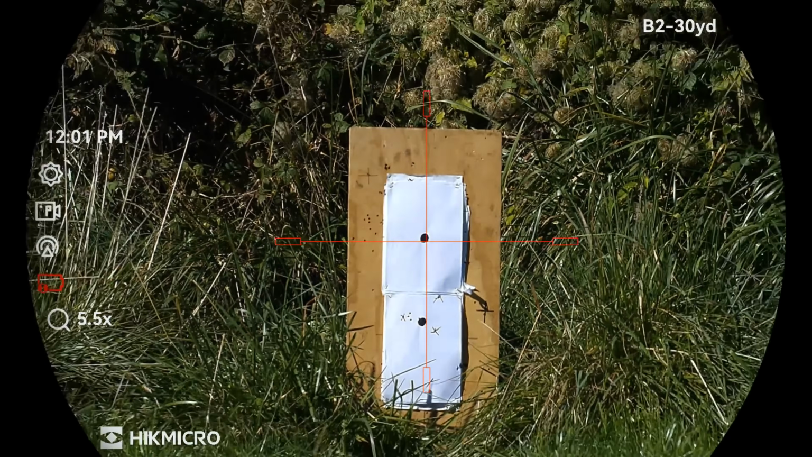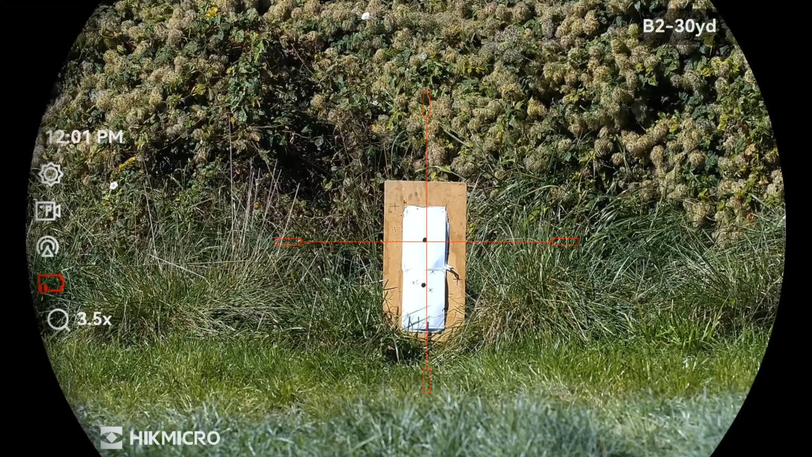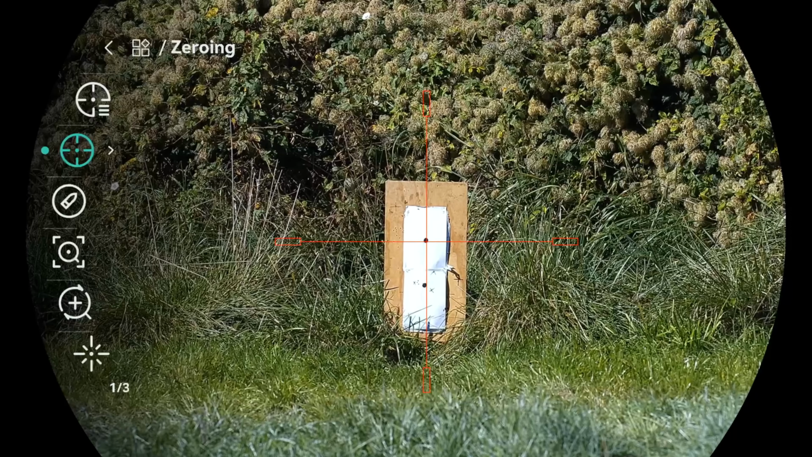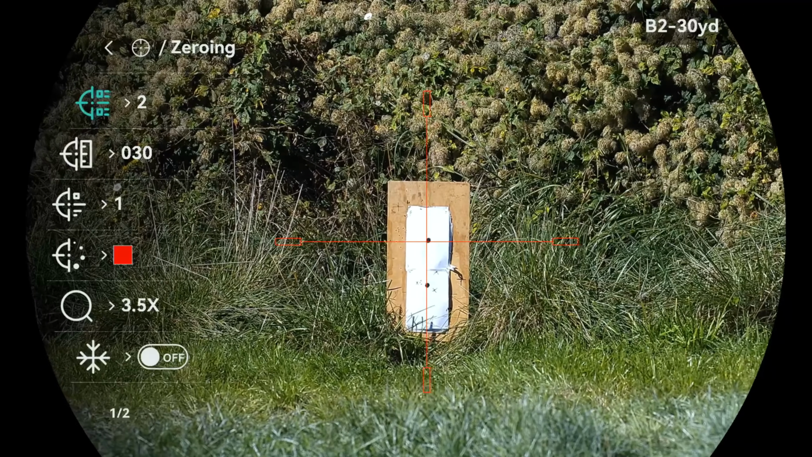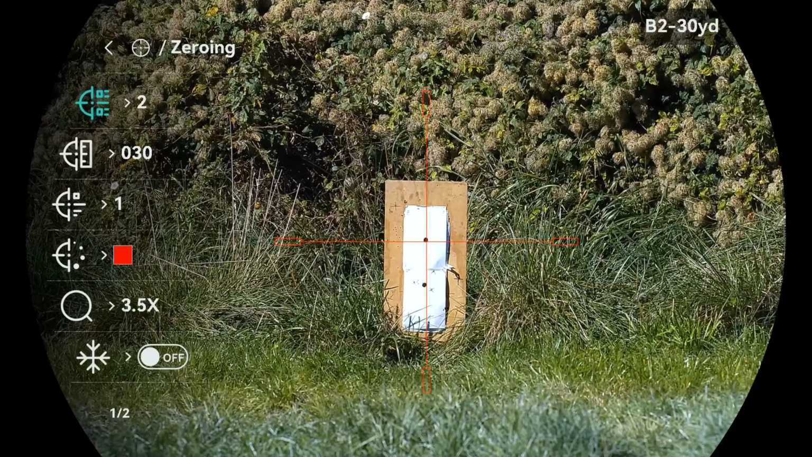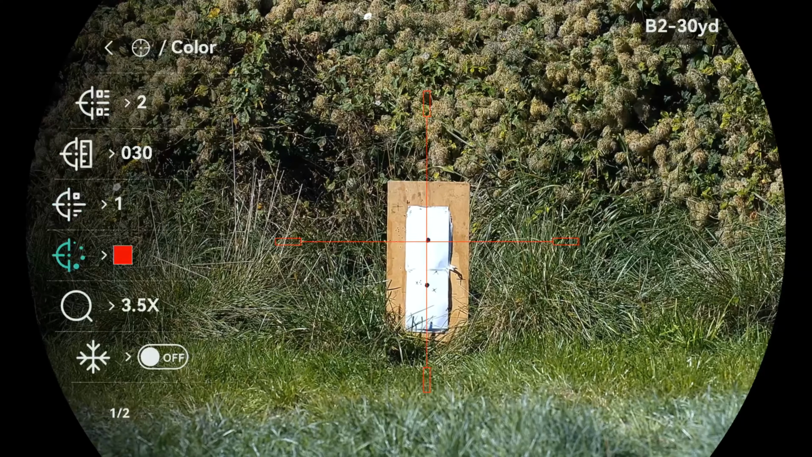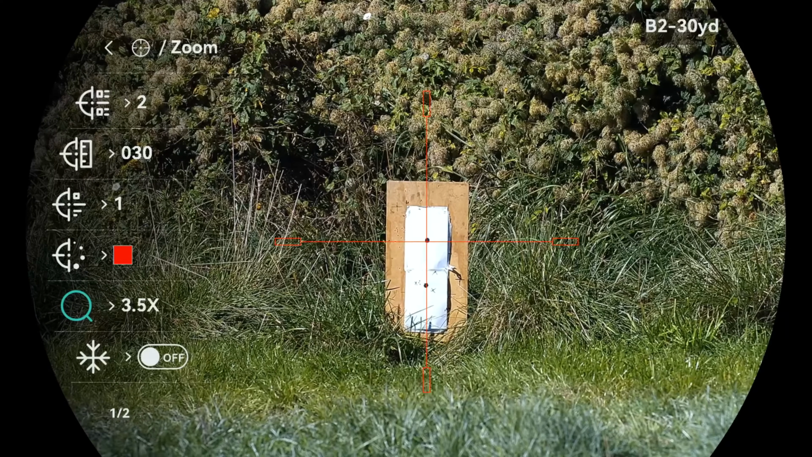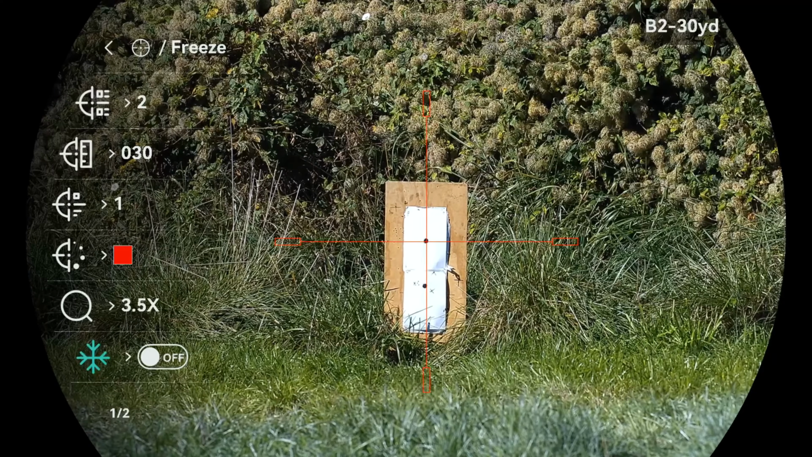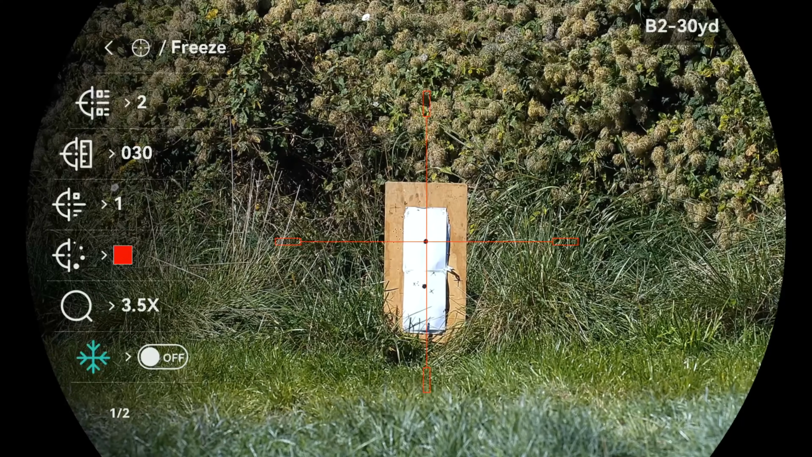So I come back out to base magnification and a long press of the top, and then go into advanced settings, go into zeroing. Now I've already set up my profiles, 30 yards, it's number 2 because number 1's going to be the .223. I've chosen my reticle colour. I'm going for base magnification just to zero this thing in. Now this one here is freeze and it's off. So what I want to do is freeze that in the centre of that black dot, like so, and now the screen is frozen.